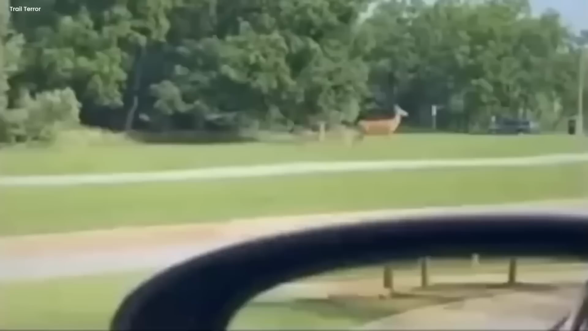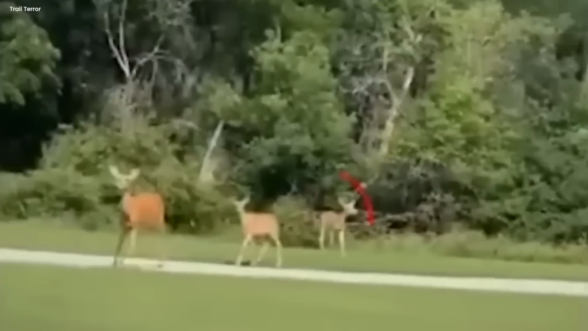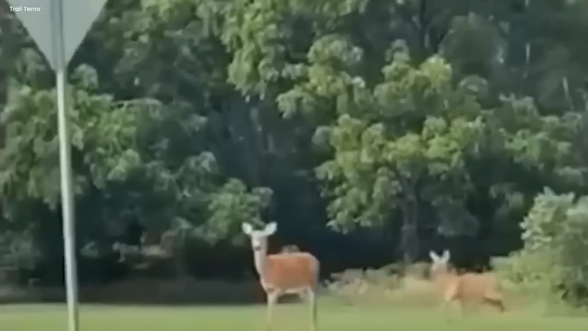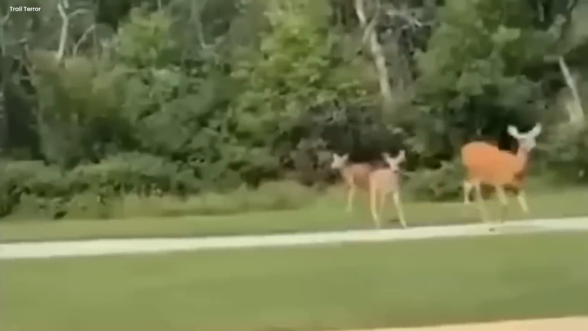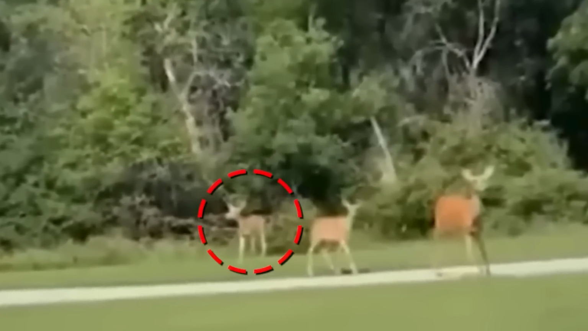The camera didn't just capture a moment, it captured a puzzle that would stay with the man. It was a blend of the normal and the supernatural, where the riddle of the sudden appearance of the third deer remained unsolved, its ghostly presence lingering in the realm of the unexplained.